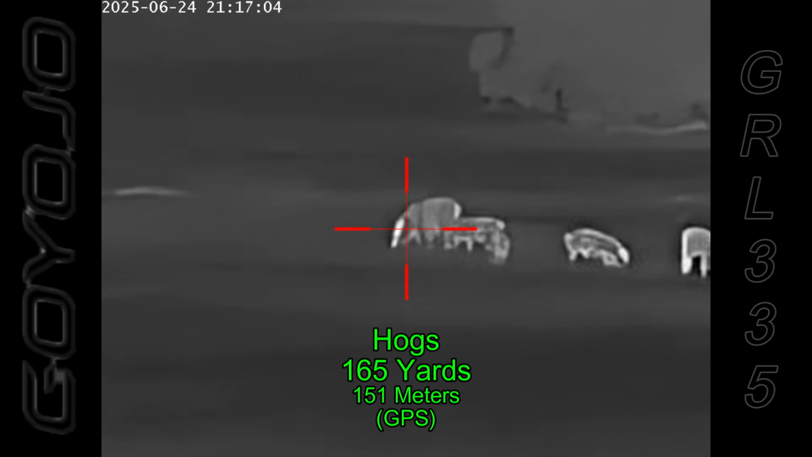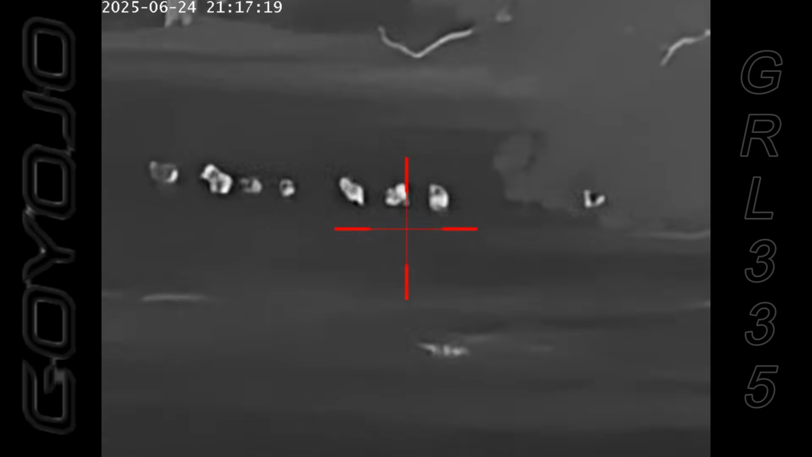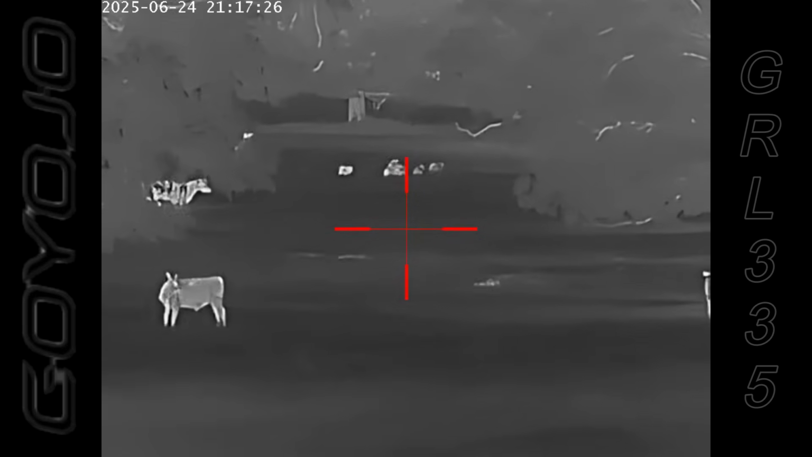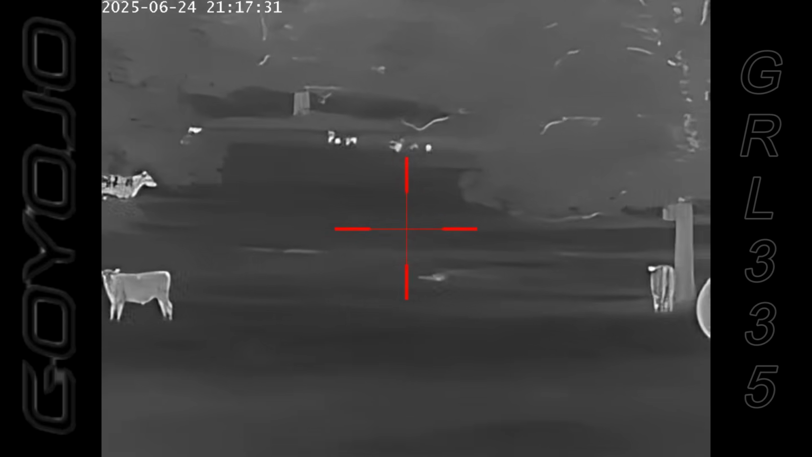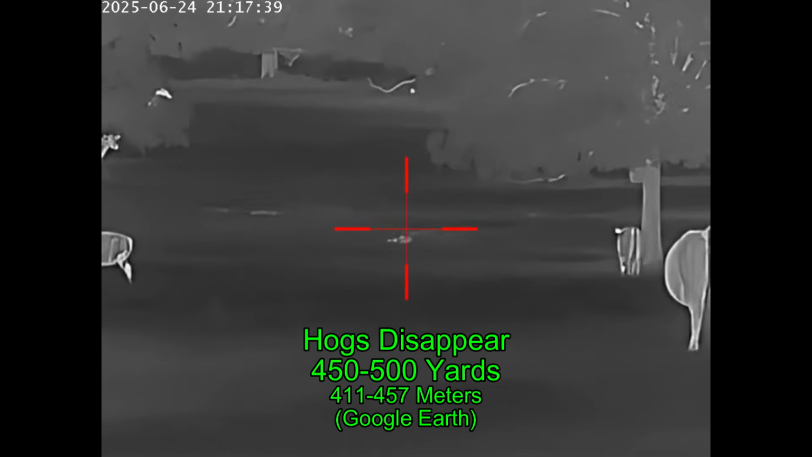And watch what happens with this little shote that walks in. Blocks the sow. The sow takes off running. My lead was too much for the distance. So as the hogs take off running, they're still in my shooting lane for the most part, and the cattle do seem calm. But I don't know how far away the hogs are. This is a new scope. I'm just going to watch them go this time. Maybe next time in a safer field of fire, I'll take some longer range shots at them. And eventually the hogs disappear after about 450 to 500 yards or so.